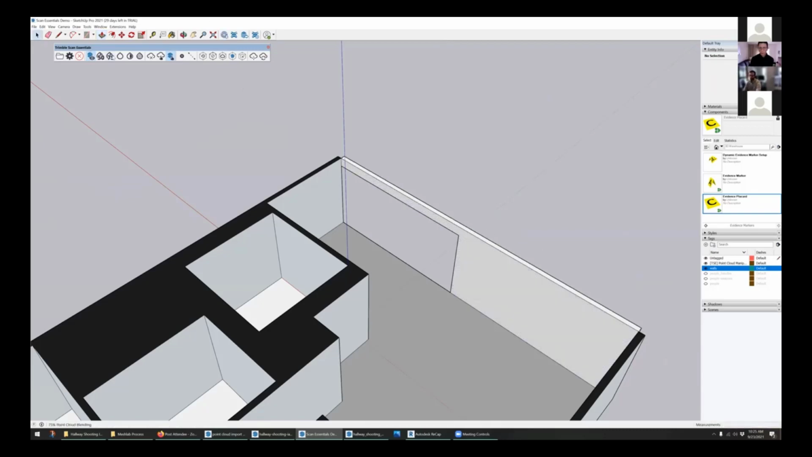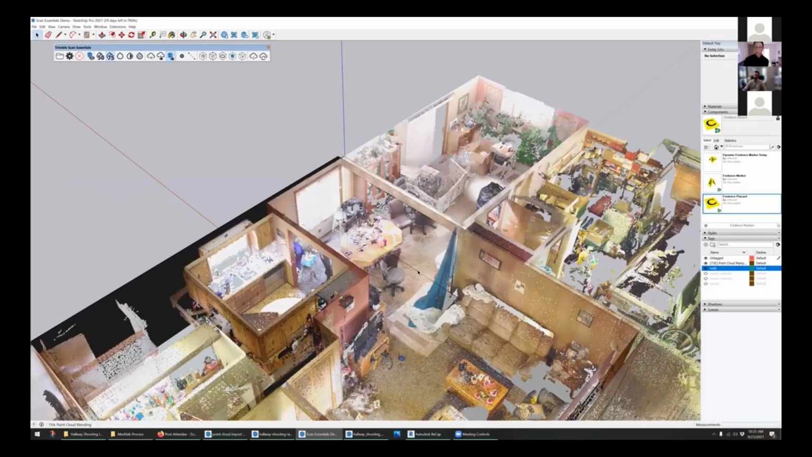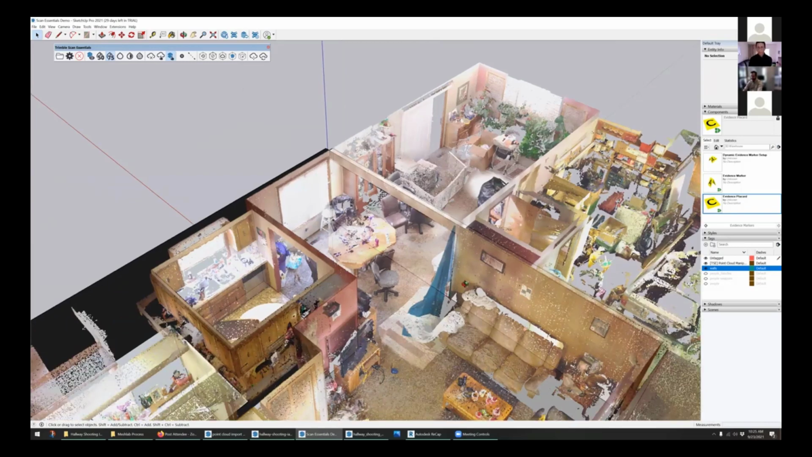End up with something that is both simple enough for us to use and share with our clients, and also accurate to the point cloud. Another way we can work with this